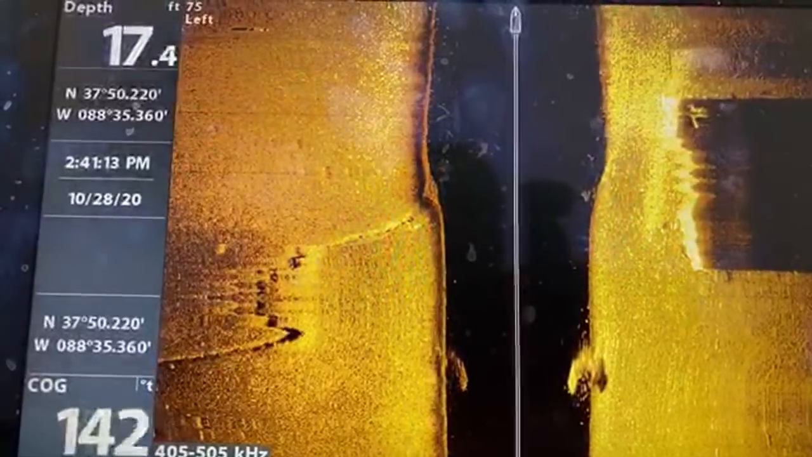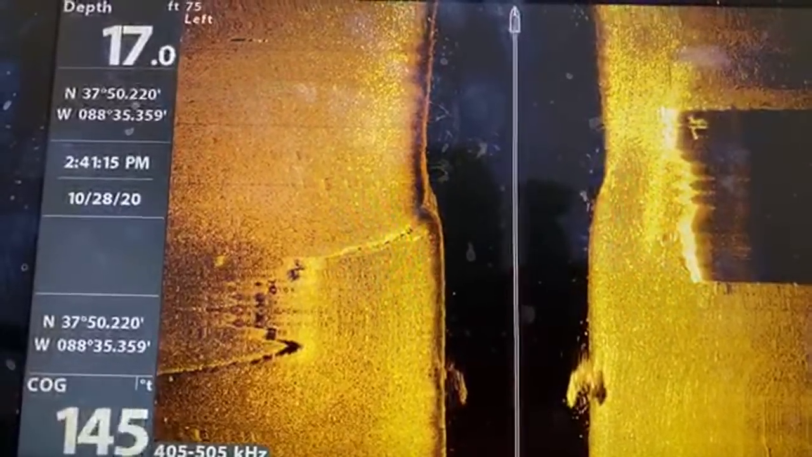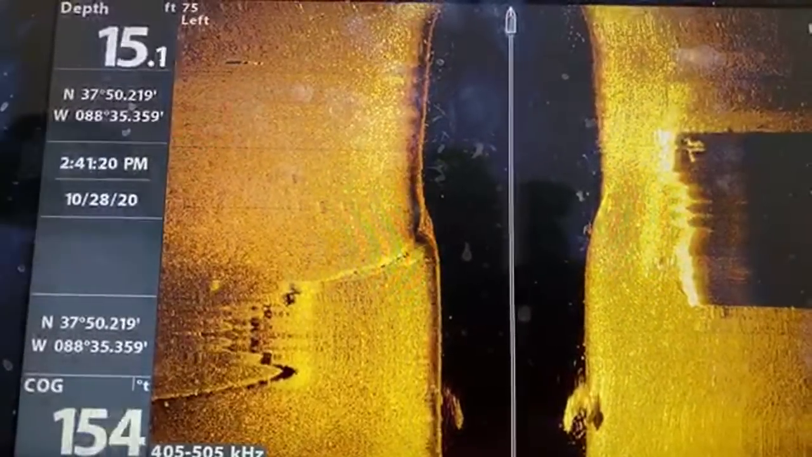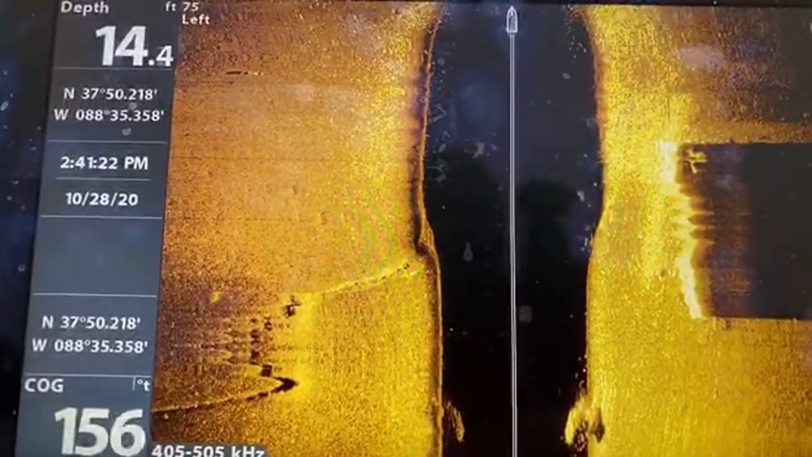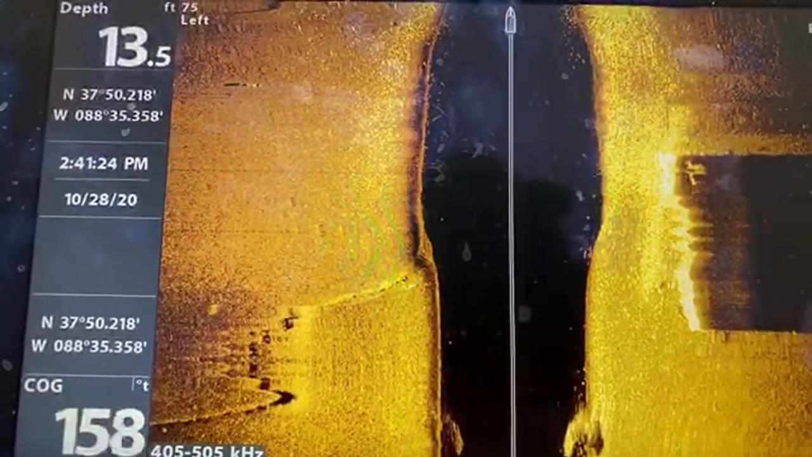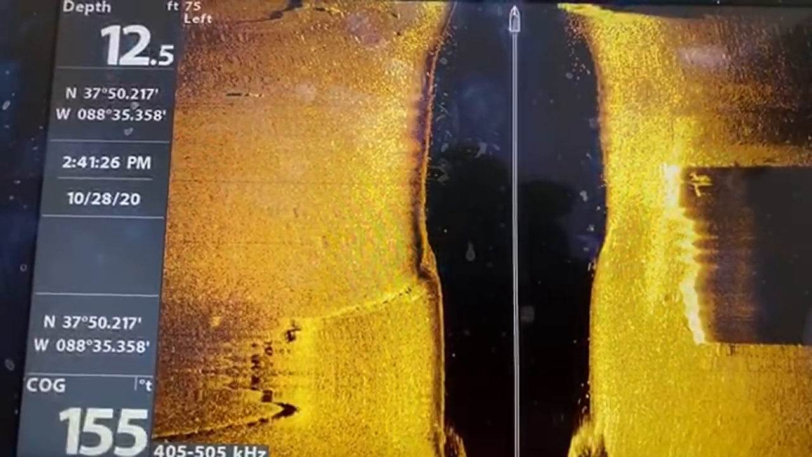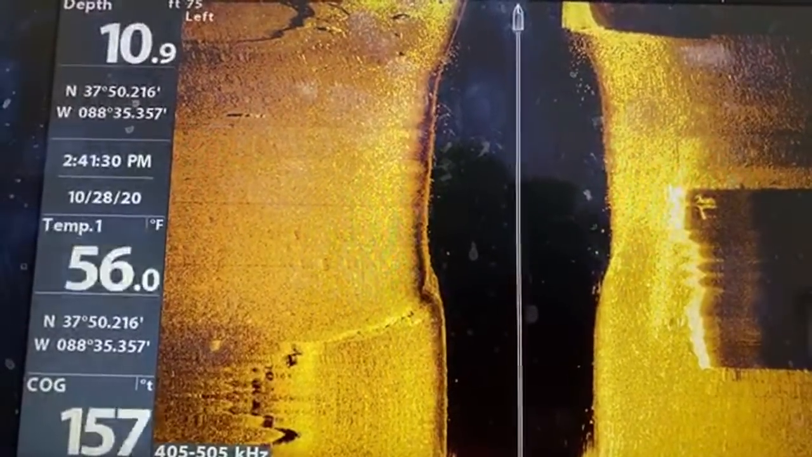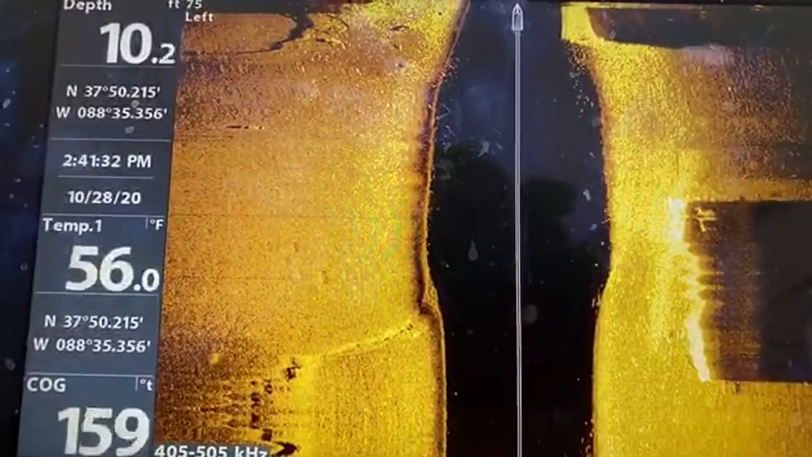So we're gonna go back through again and do the same motion from north to south to see if I can get, look at all those fish around this. These are crappie, guys. They're about, I'm gonna say about 8 feet deep, maybe 9.